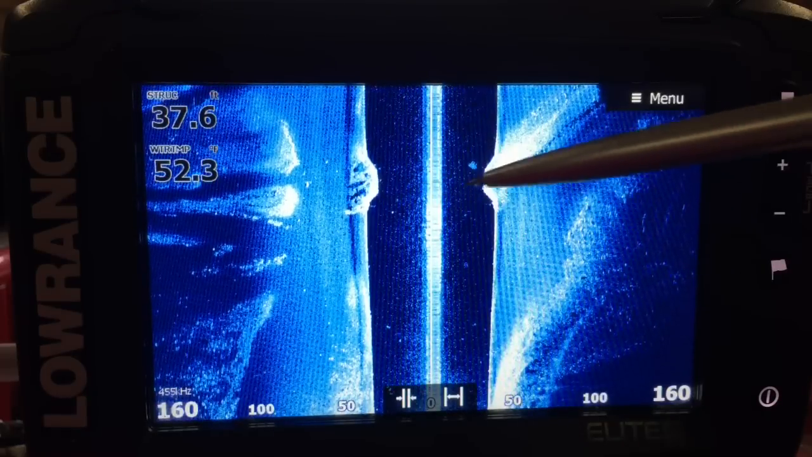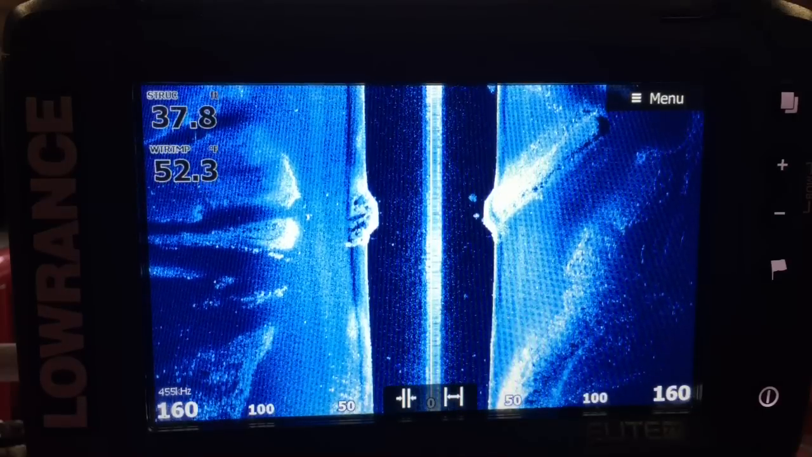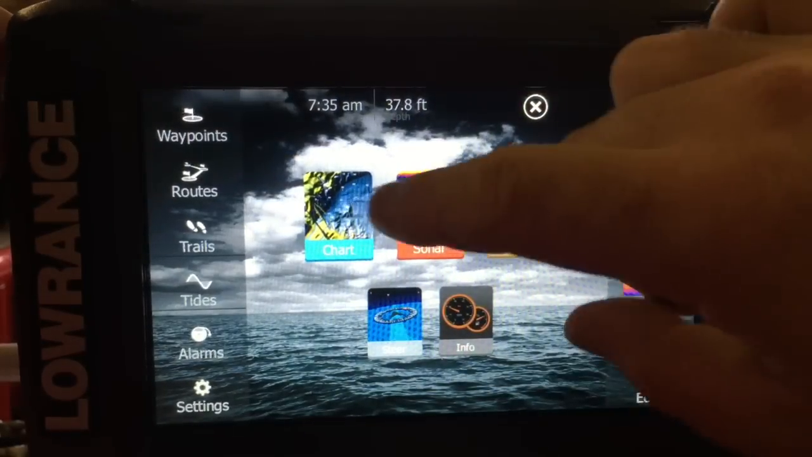Going back over again now, you can see that thing lying on the floor there, which we think's a wall. Right, what I'm going to do now is go to GPS, which is a different menu. Chart.